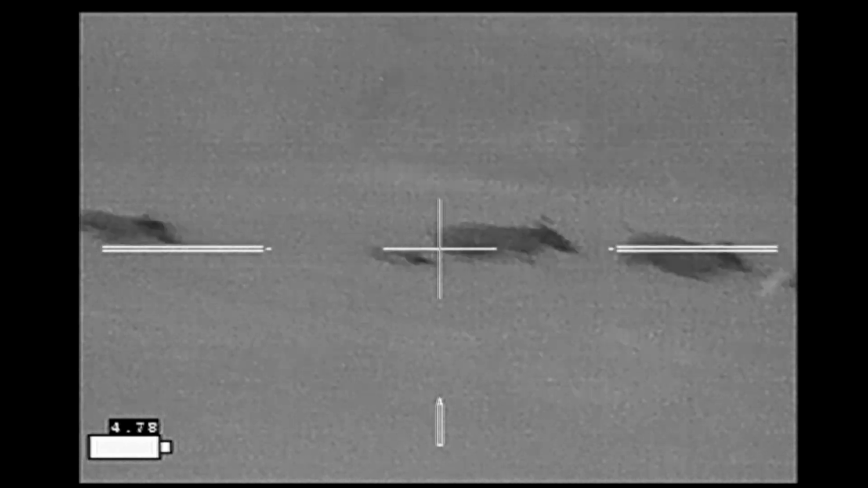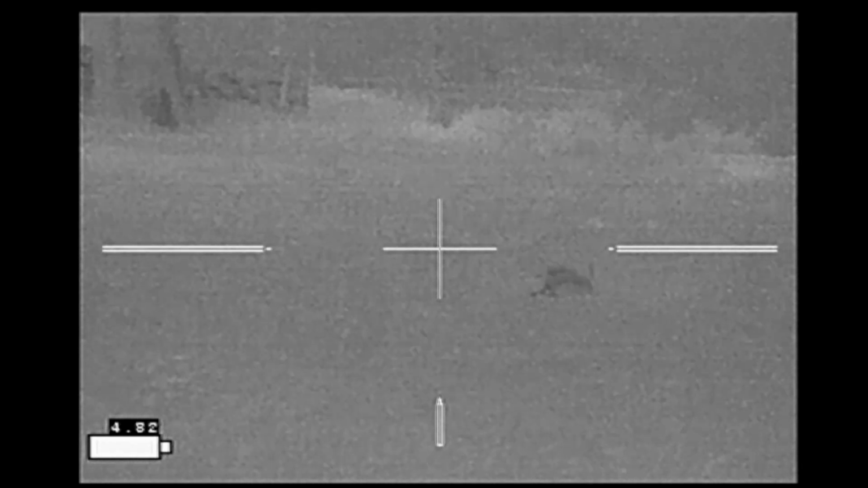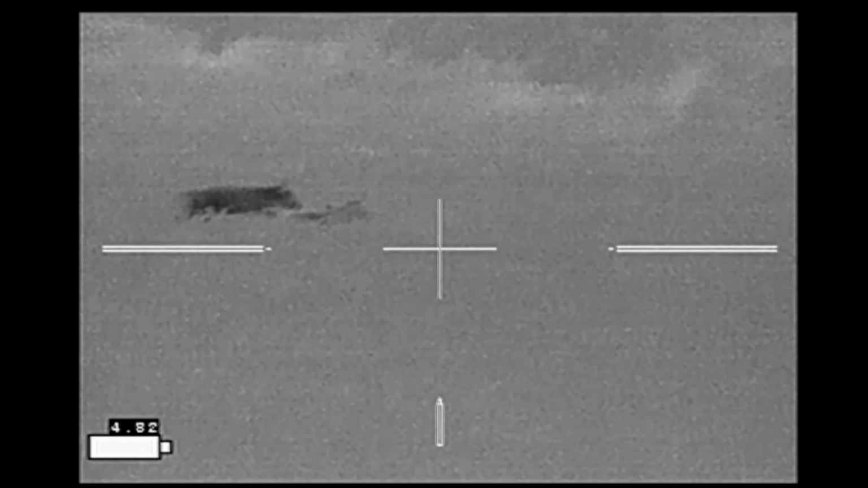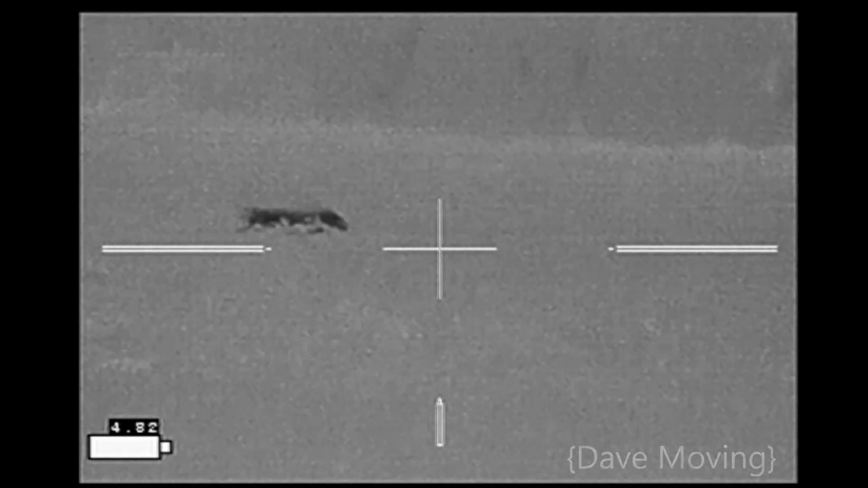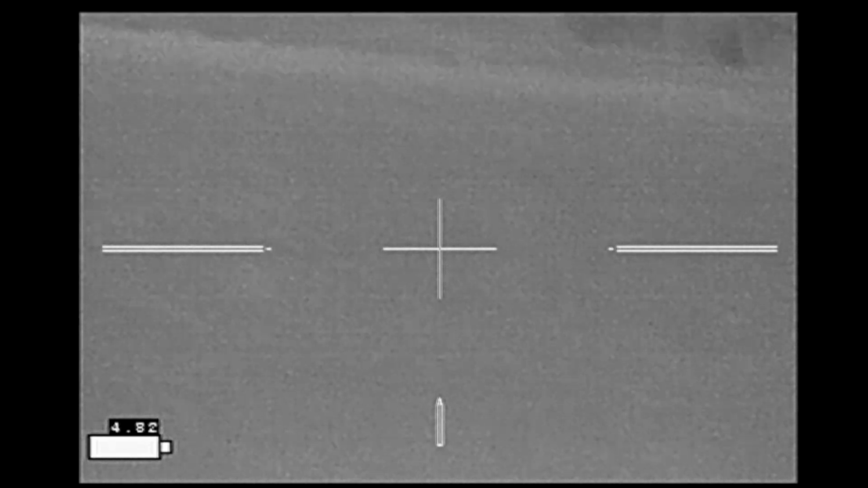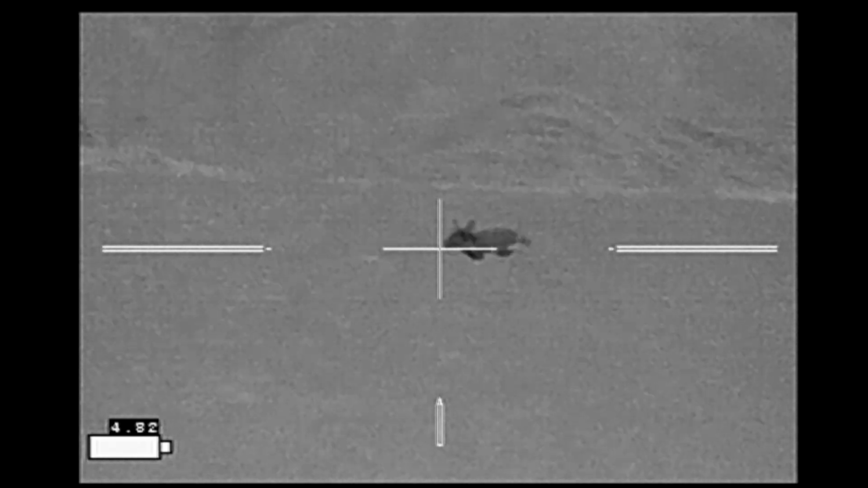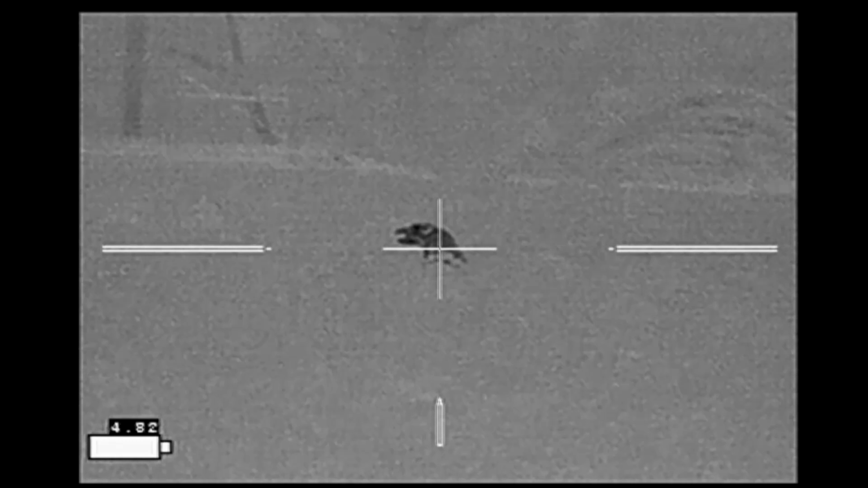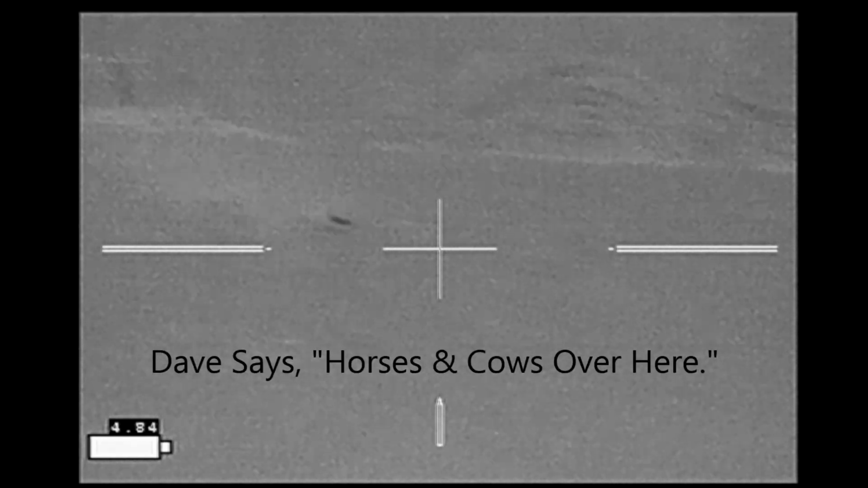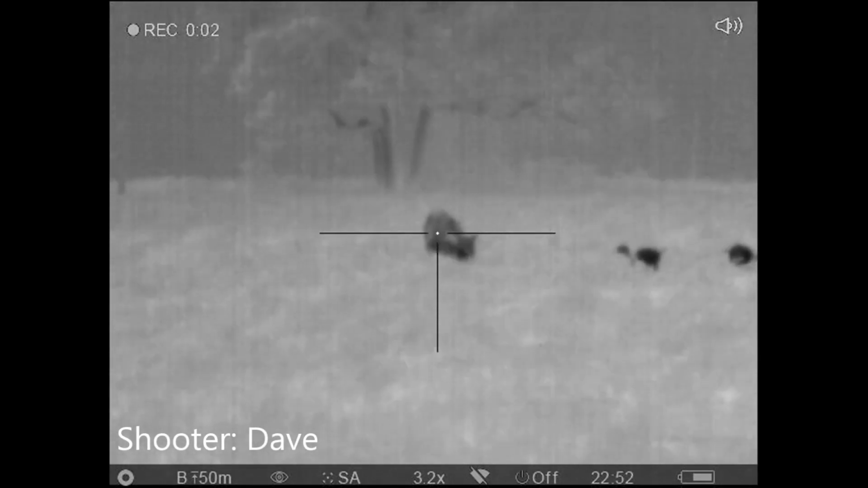During the shooting sequence, both Dave and I have to move in order to keep up with the changing position of the hogs, and we tell each other each time that we move so that we can keep track of where each one of us is, maintaining safe fields of fire. I'm behind you, Brian. Okay. Watch the house. We also warn one another of potential hazards that we spot. And here Dave warns me about horses that were actually on the other side of the field when we started.